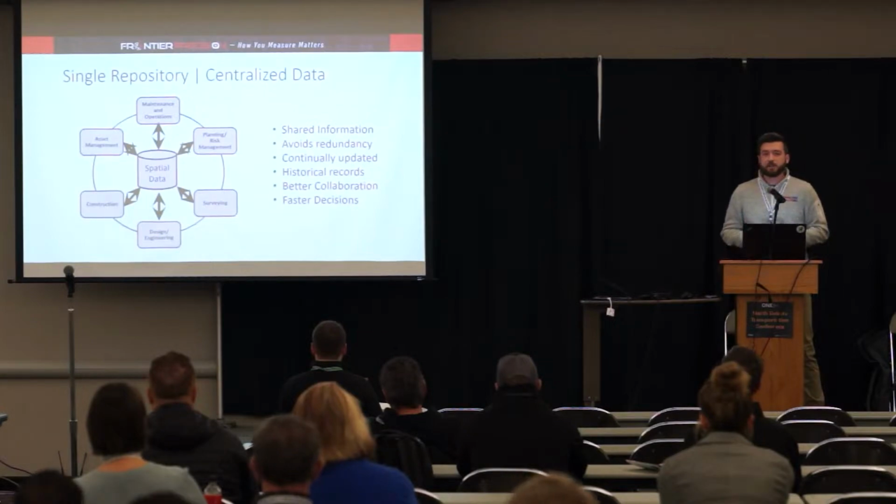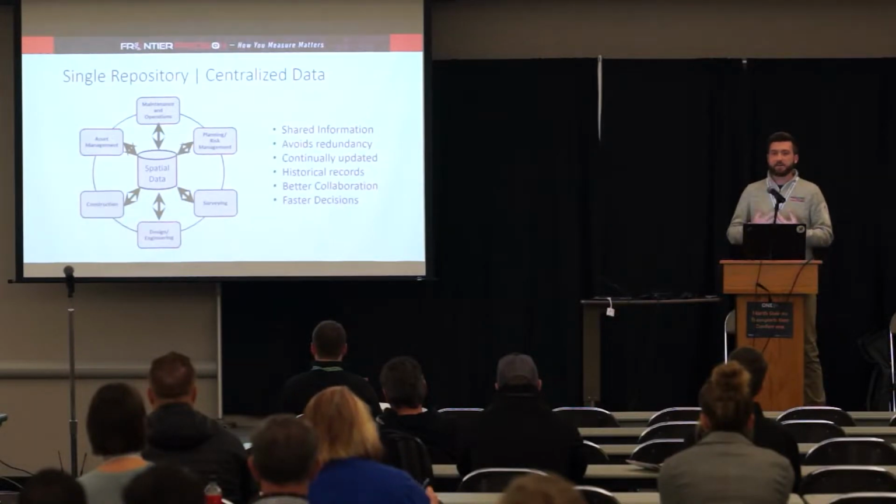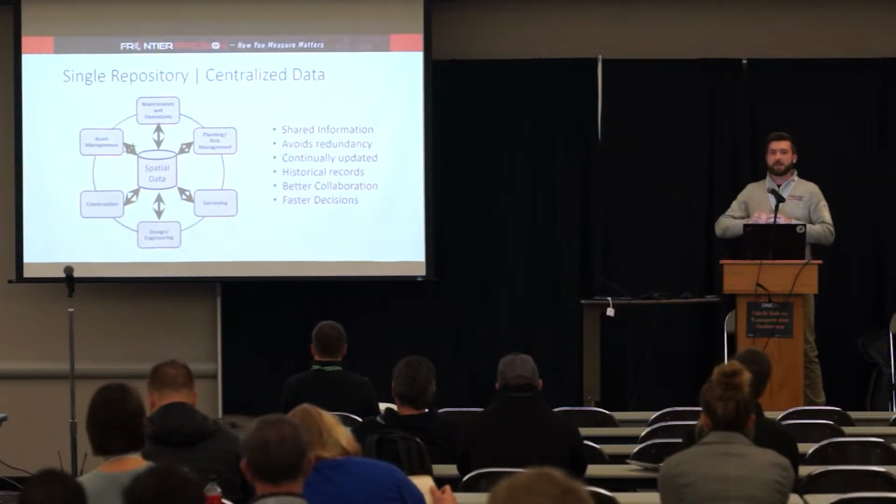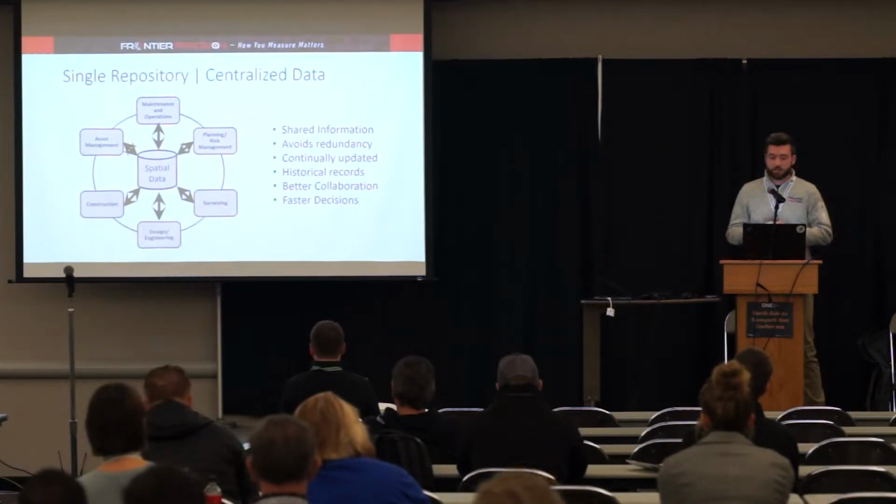Once that information is captured, now we need to figure out what to do with it, right? A lot of times when you're collecting LiDAR data or imagery, you have this single repository of data that can now be sent out to different organizations or departments or stakeholders on a project, right?